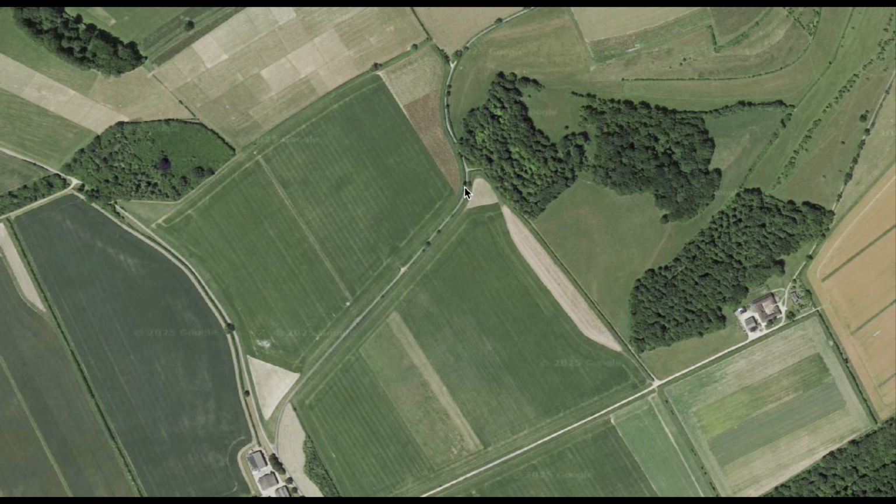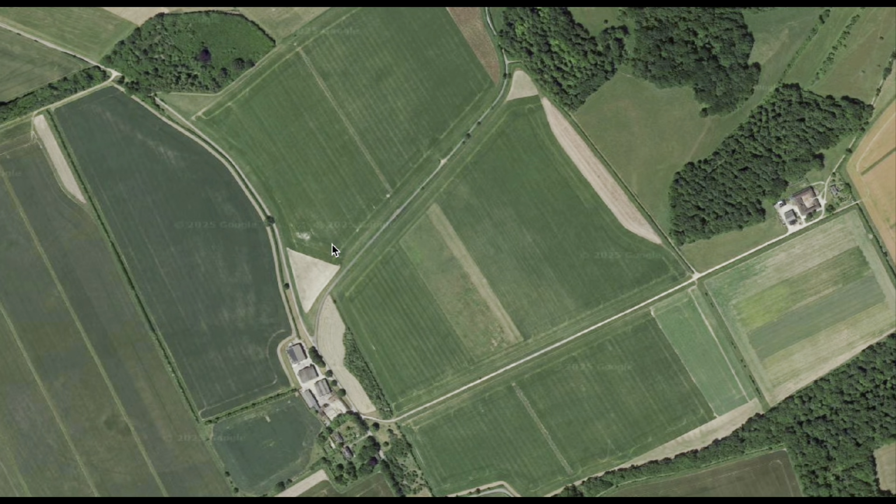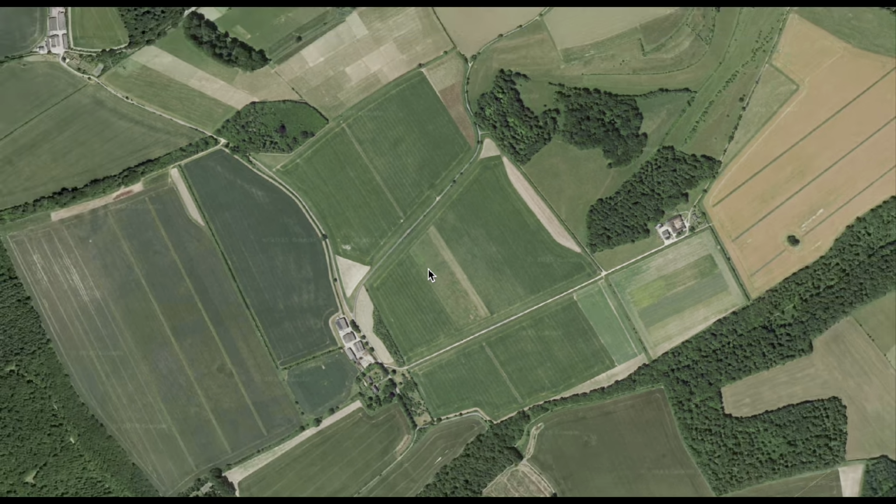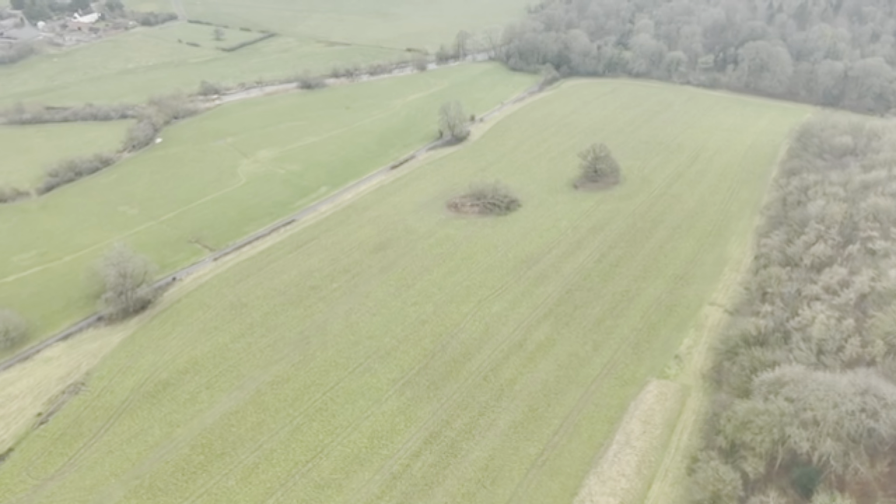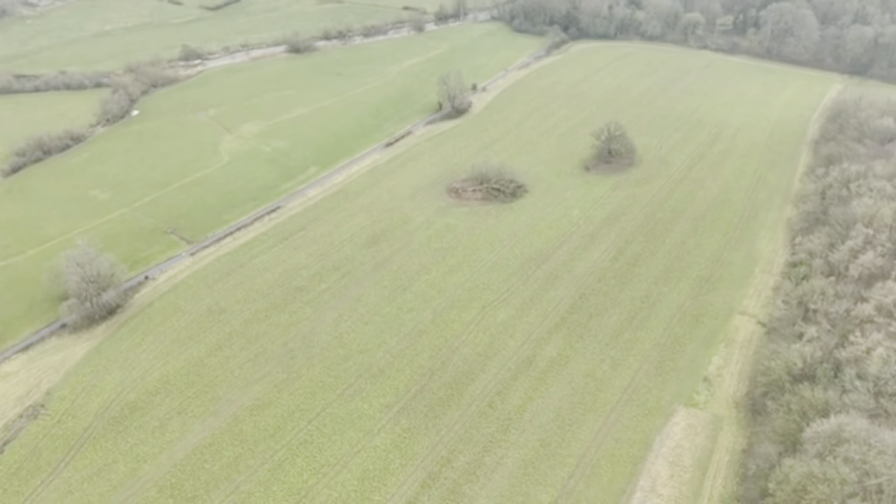Later on, in fact it was the next day, which was a Friday night, there was a sighting again of Marley around here. So we were called to come in and search the area, and we did so on Saturday morning. Our plan was to search all the fields, both sides of the road, right the way down back to the house. So as I mentioned, our search really gets going on day 3, and this is only day 1.